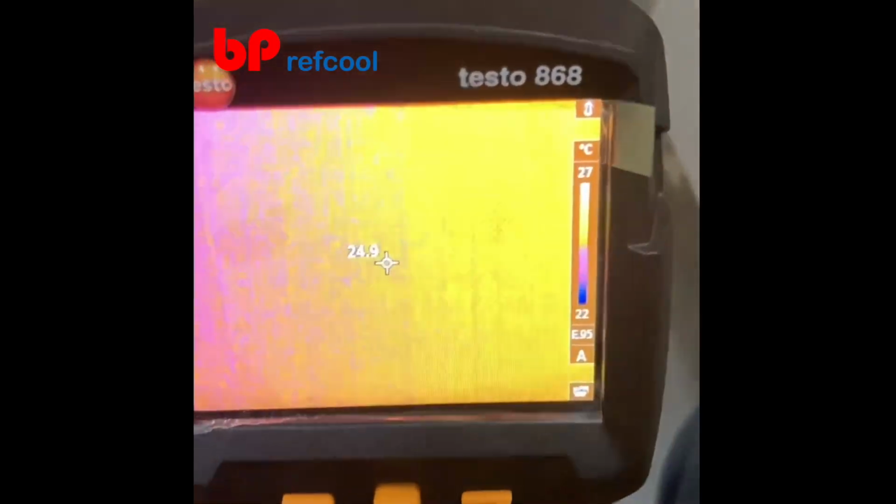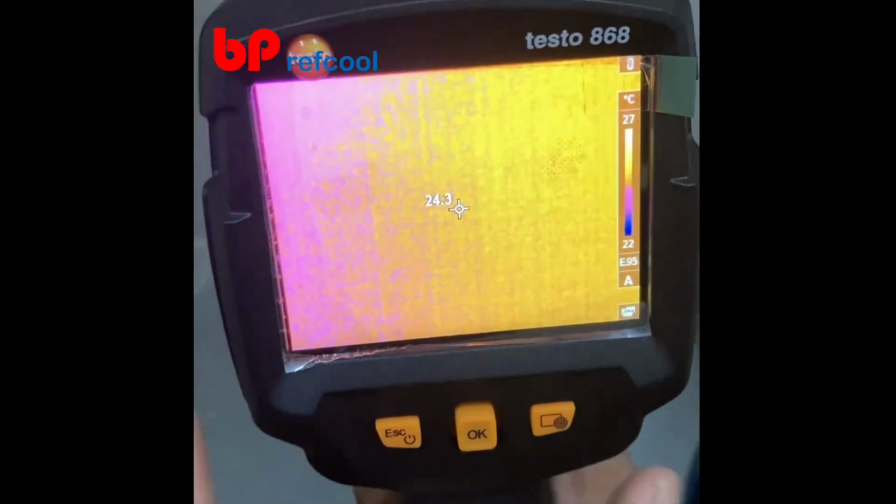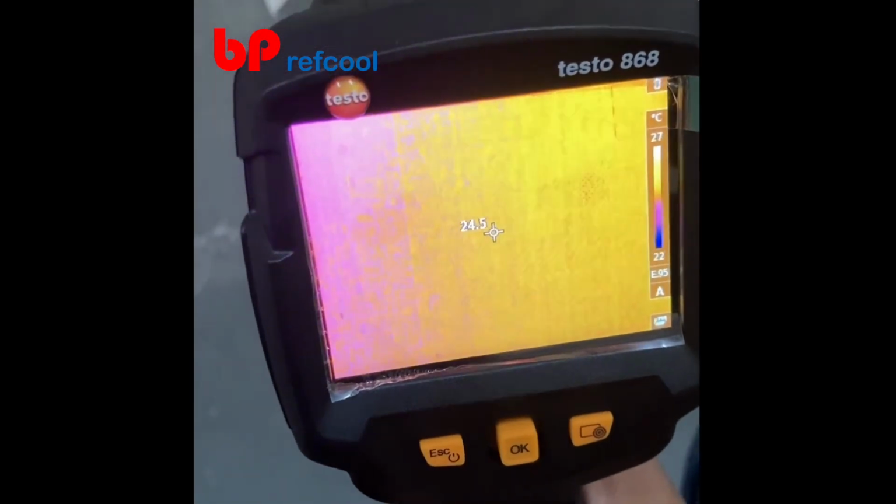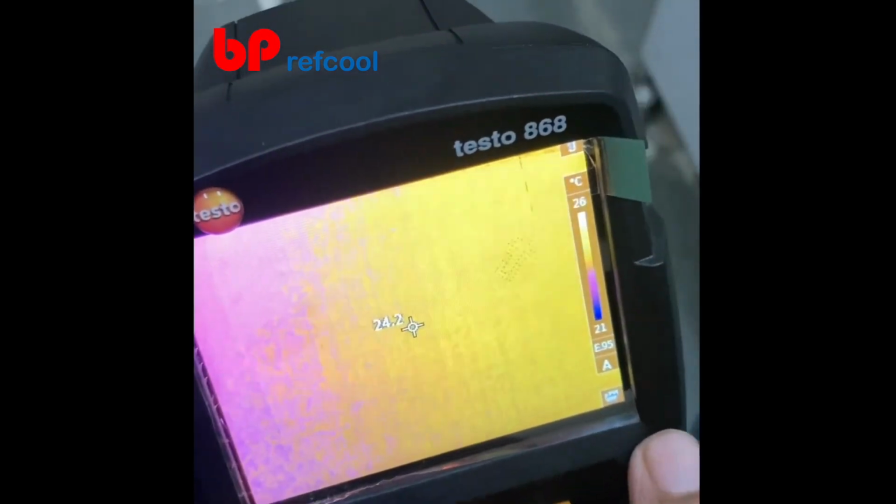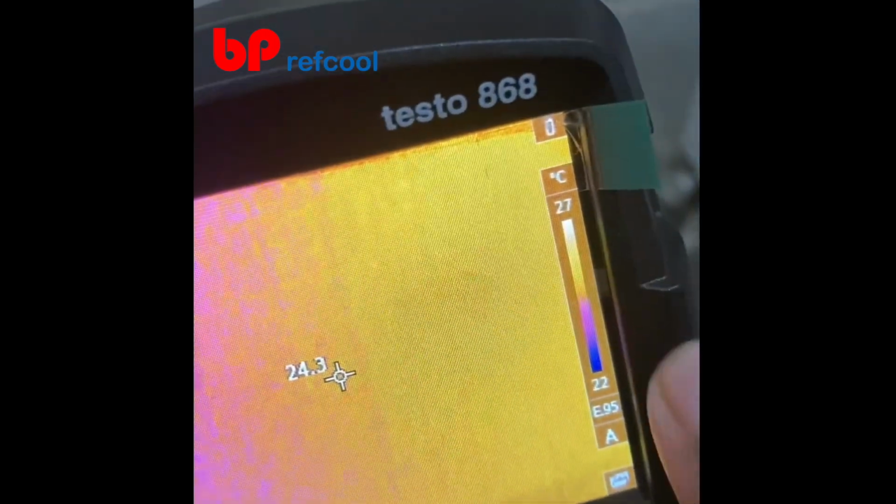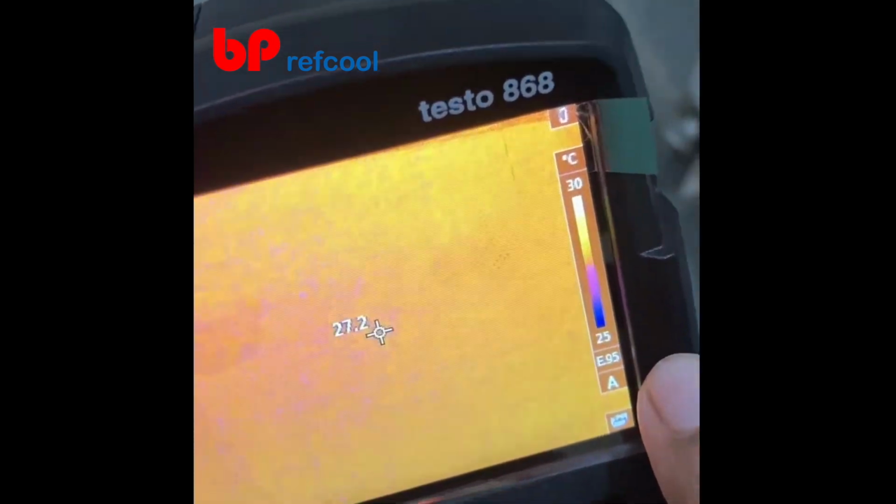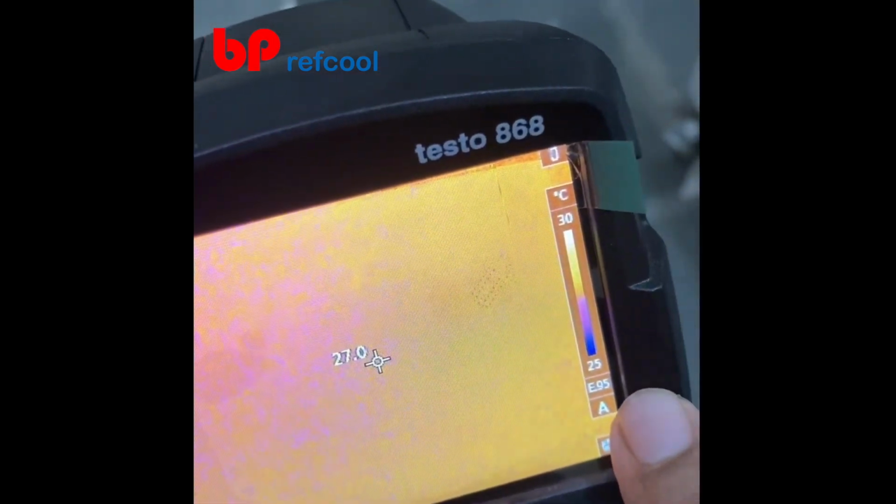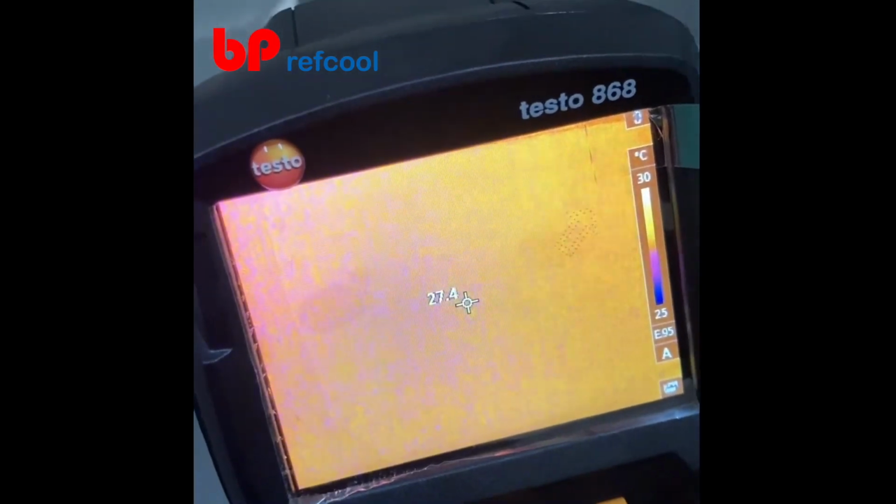So once the device starts, you can see the main screen. It's directly showing you the temperature and the thermal imaging. On the screen you have a battery indicator at the top corner and you have the scale which shows the temperature range on an automatic setting. So it shows the temperature range from the lowest to the highest observable temperature on the screen right now.